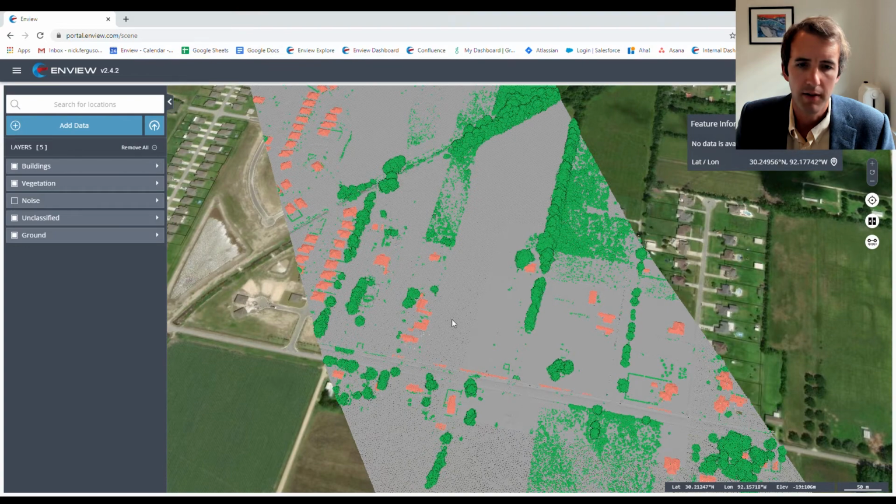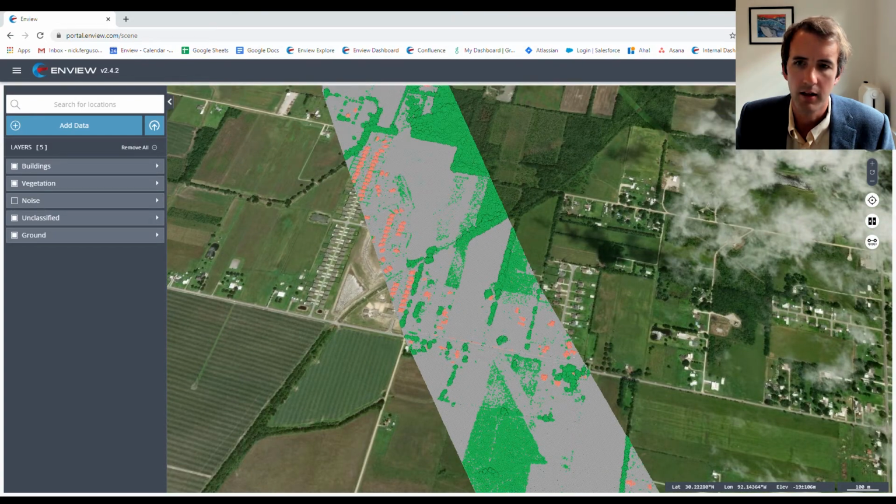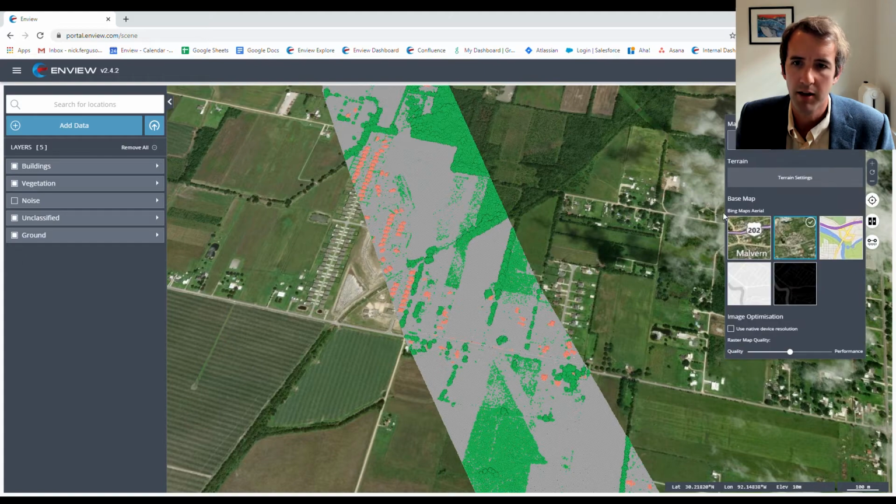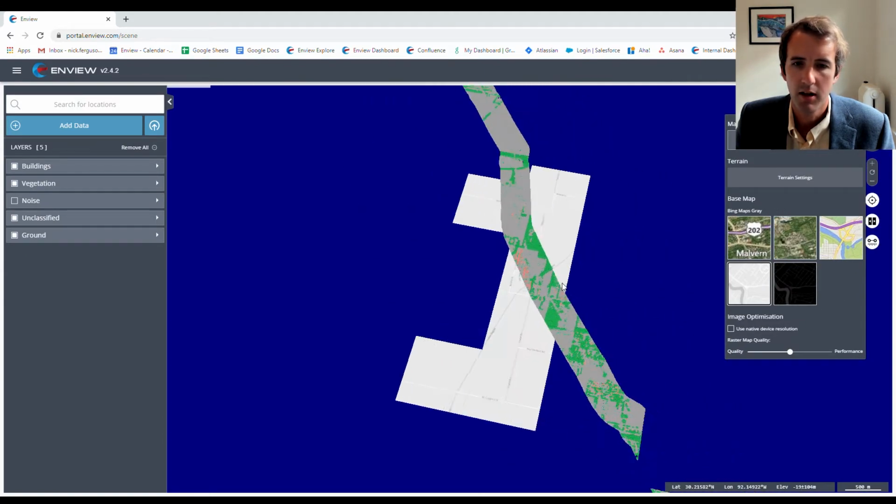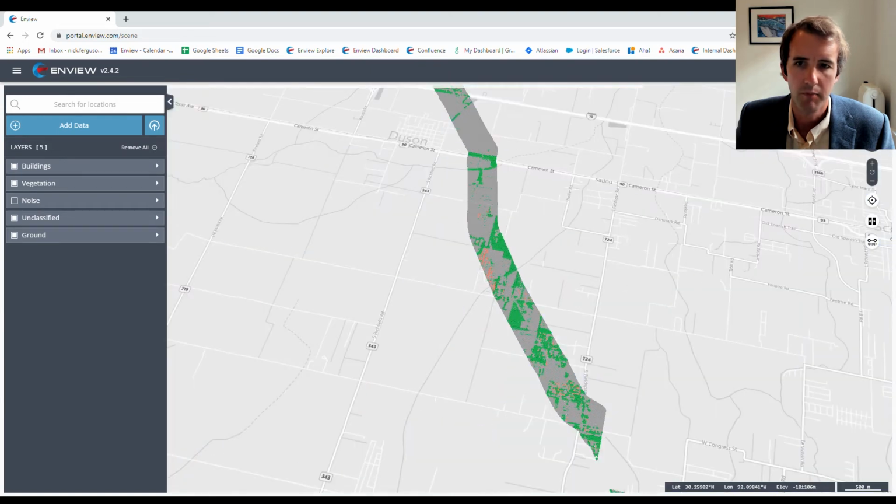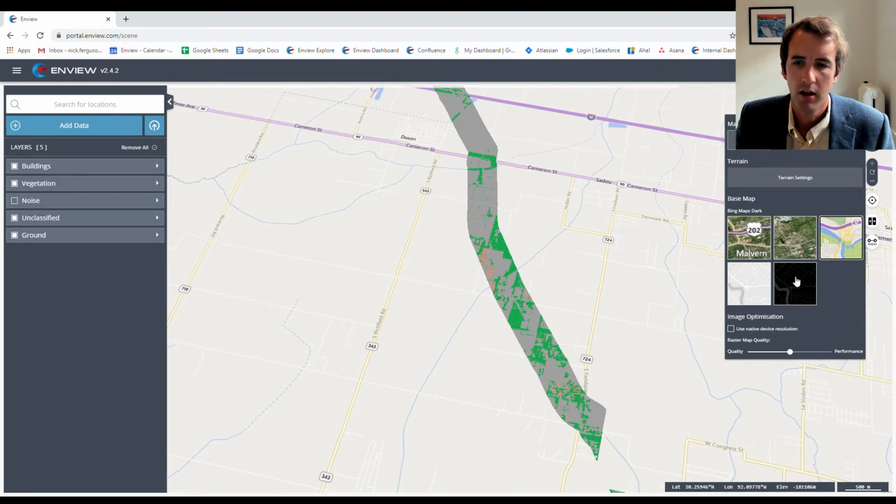Here we can see the buildings that have been picked out in that data set. So also in the platform, if you just click through to the different background mapping here, there's a bunch of different base maps that we can layer in to see the road network, the hydrology, and so on.